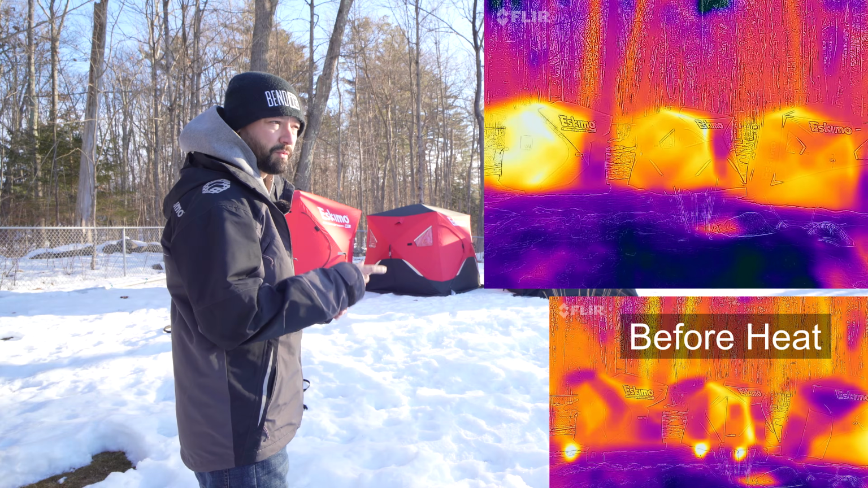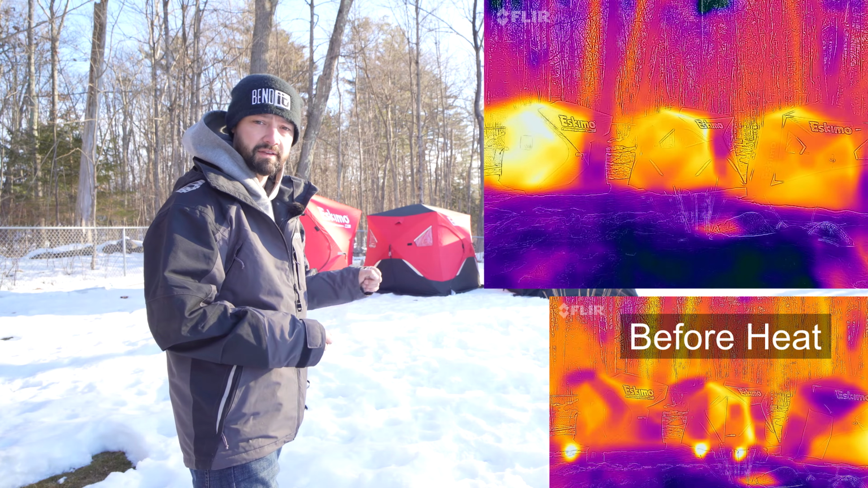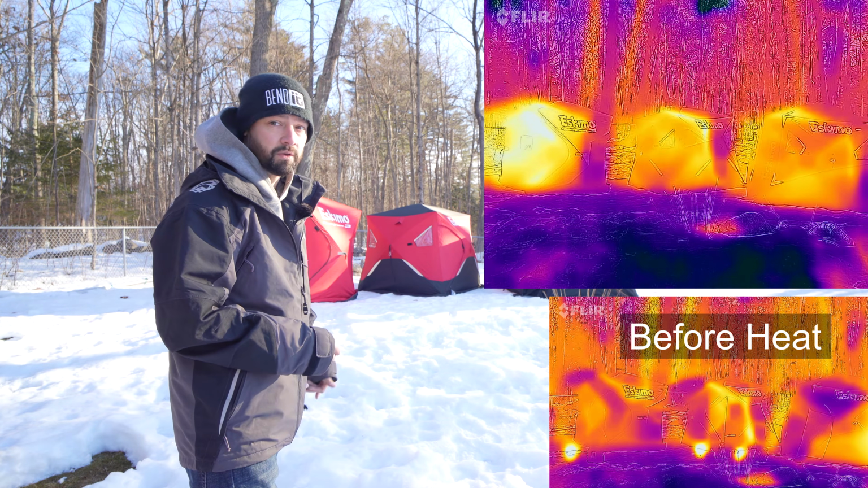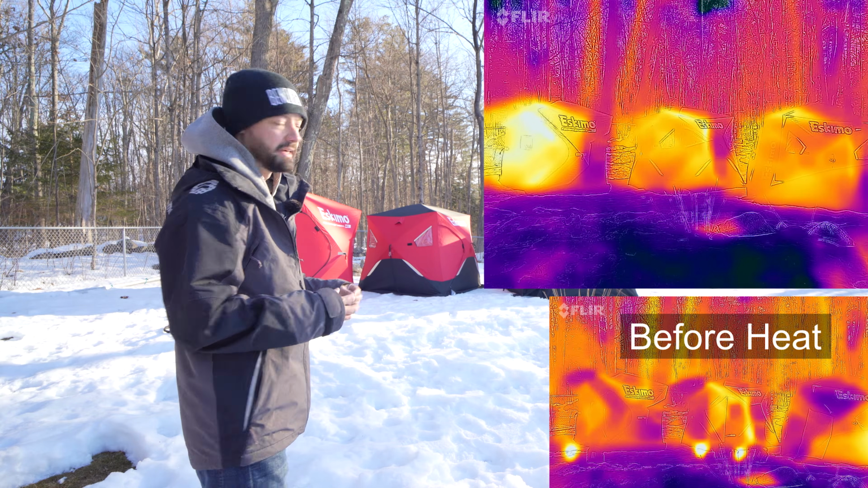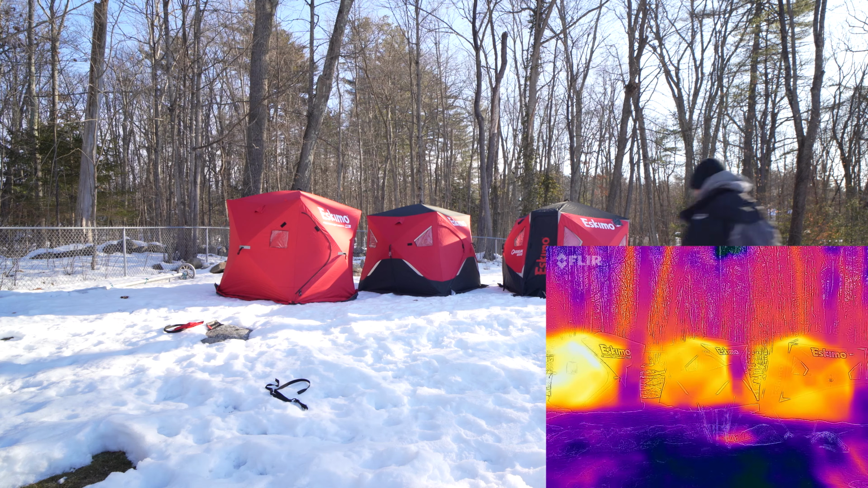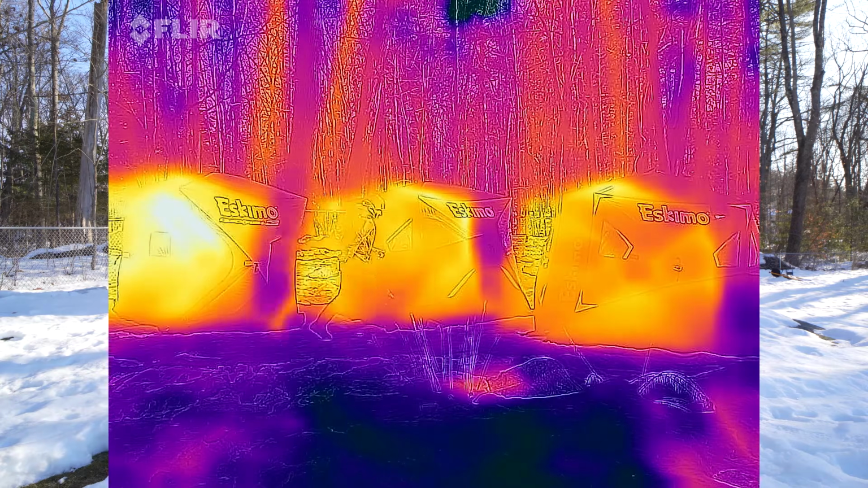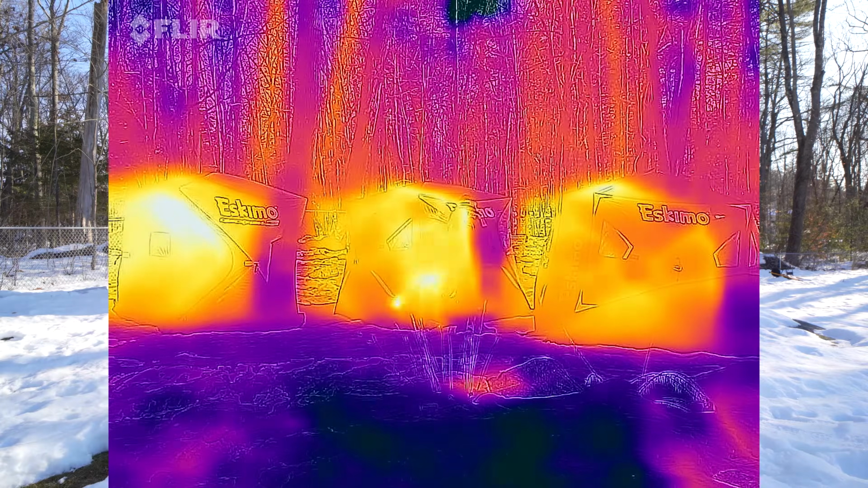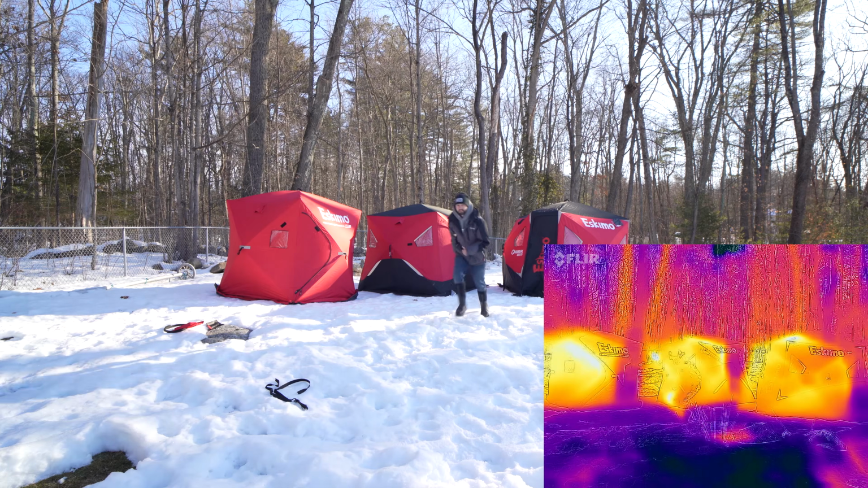So what I'm gonna do in a minute here, once they reach full temperature, which they probably are now, is shut off all the heaters and see how fast they cool off. That's what you really wanna know. How is that heat actually holding in there? So let's go turn the heaters off real quick. Let's see how fast they cool down.